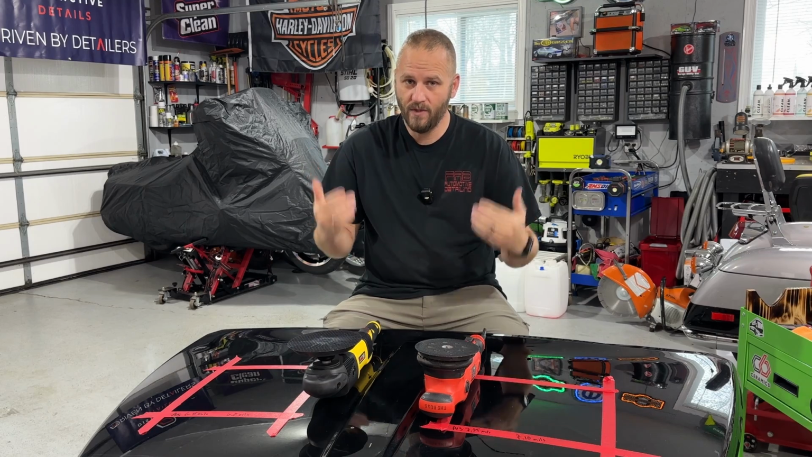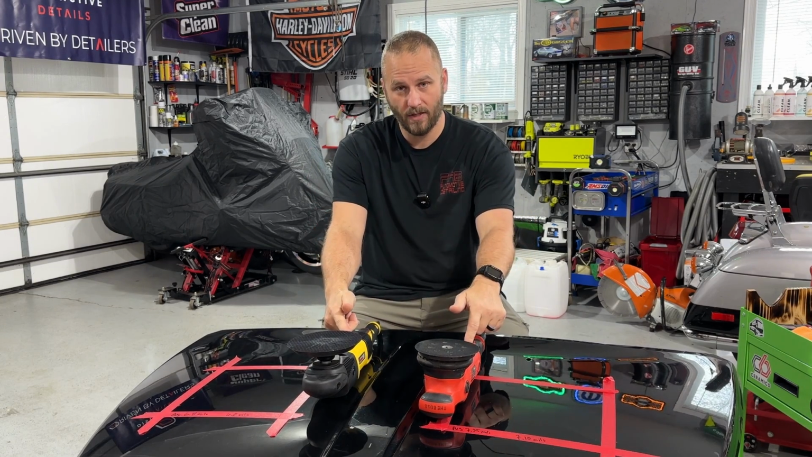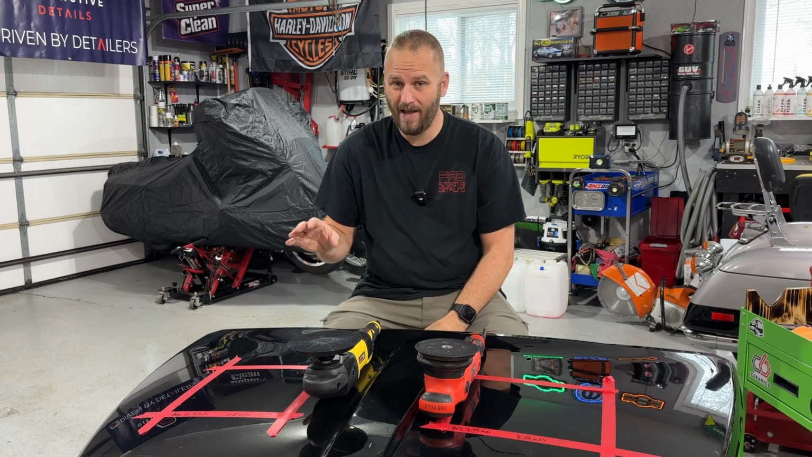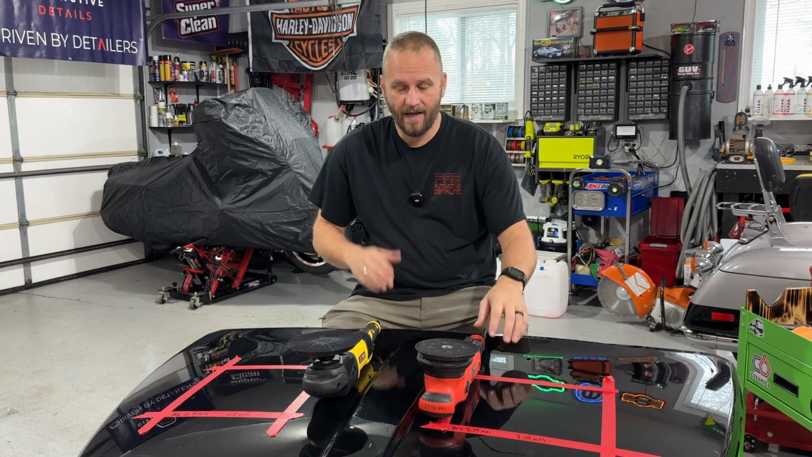It doesn't really matter. But when you are using the machines the way you intend to use them, I got less heat with the rotary than I did with the dual action polisher. I used the rotary the way that I use it to finish it with a soft pad, and I use decent speed, hand speed, not real slow, not too fast, kind of in the middle. And I barely heated up this side of the panel at all versus what it started. This side over here, I heated up a little bit more than I ever did with the rotary.